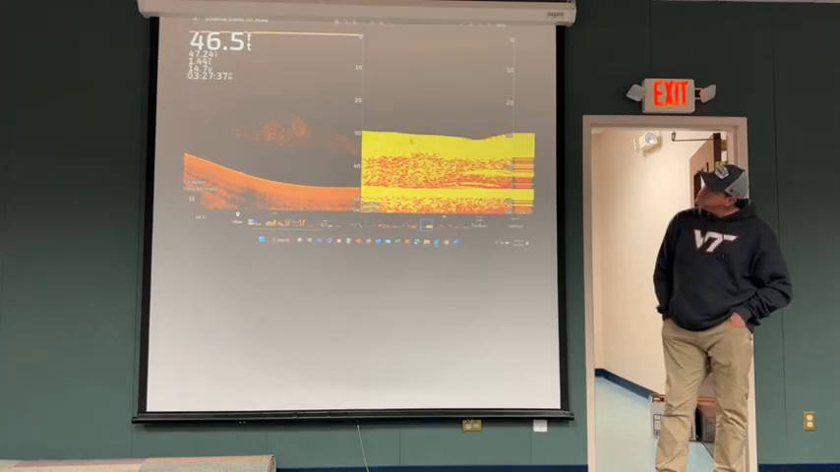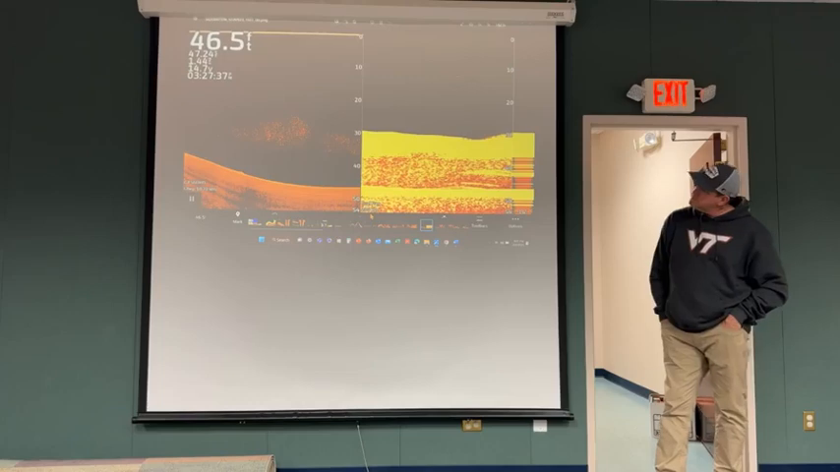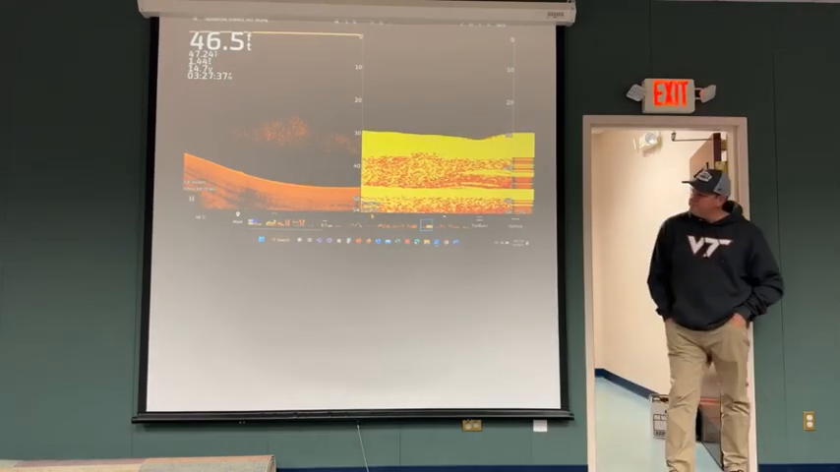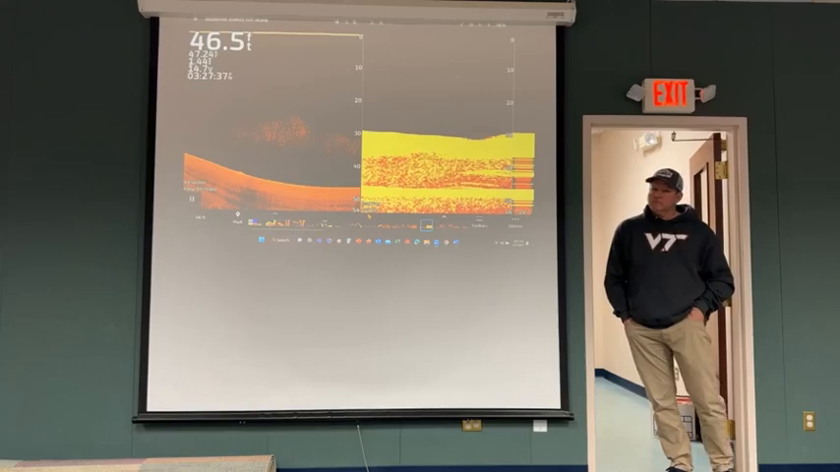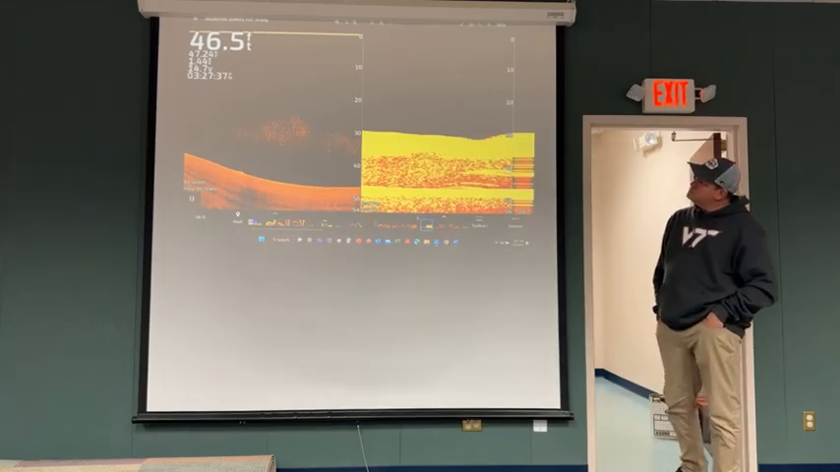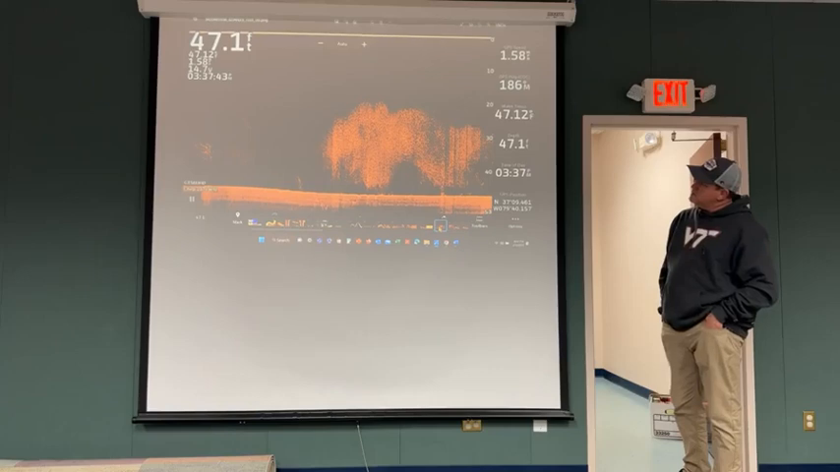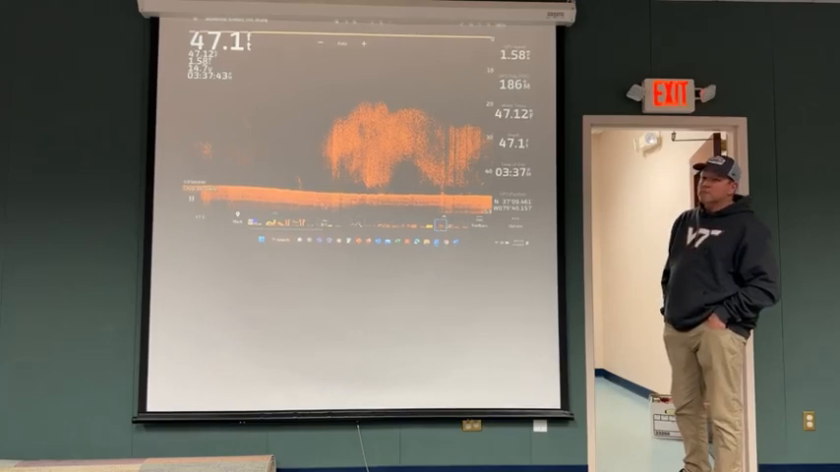And then on the 2D, I don't have this adjusted quite right yet. You can see this is also 200 kilohertz. This is kind of the old school one. The chirp is at a much higher frequency. So if this down view was on chirp, the images would be sharper. But anyway, I thought this was a good contrast of the same picture with the two technologies.